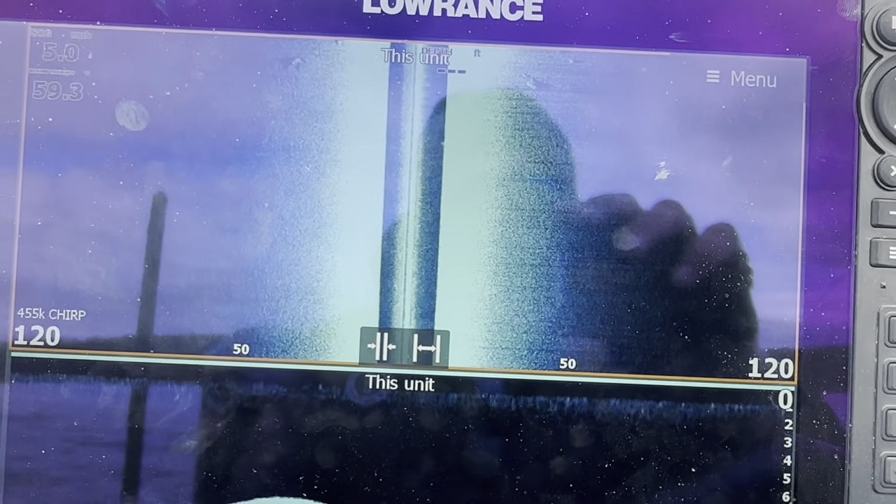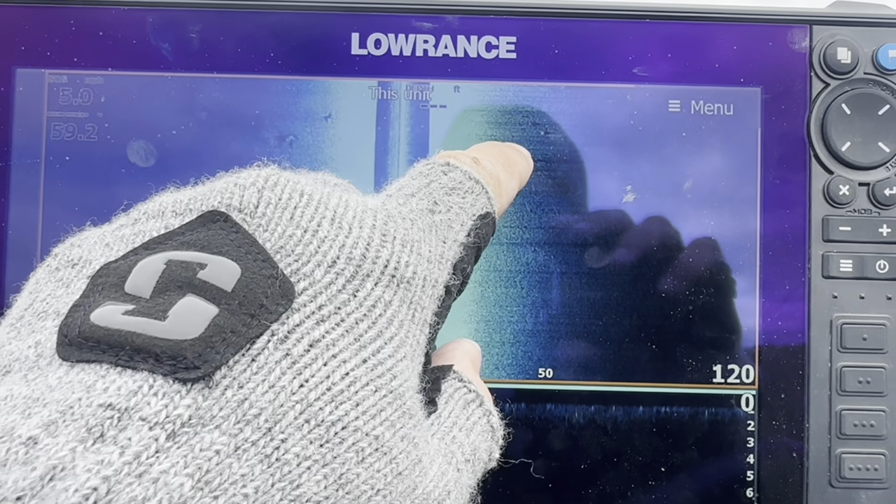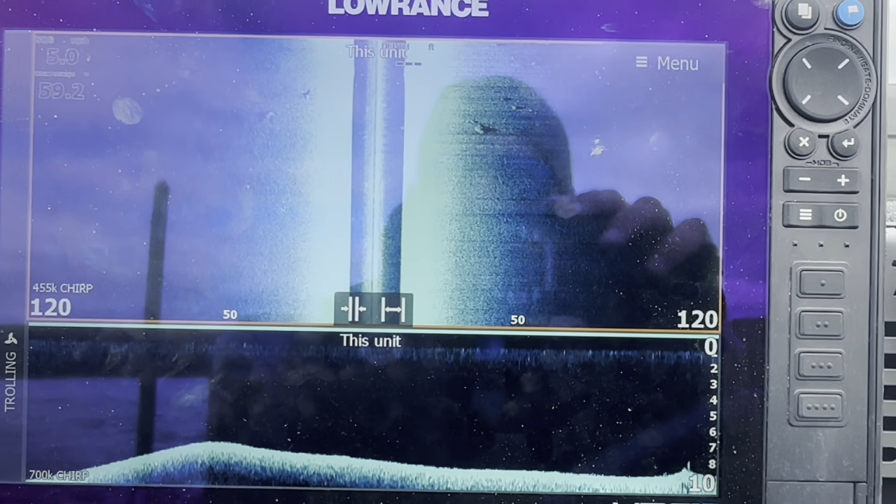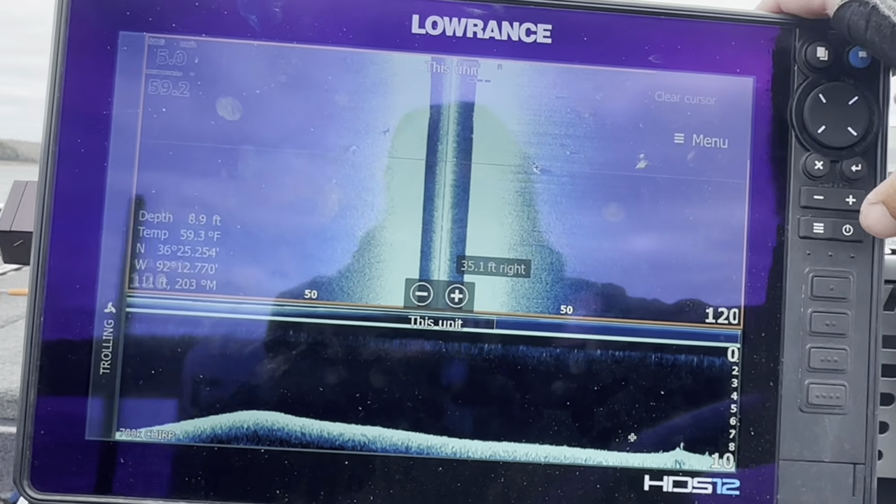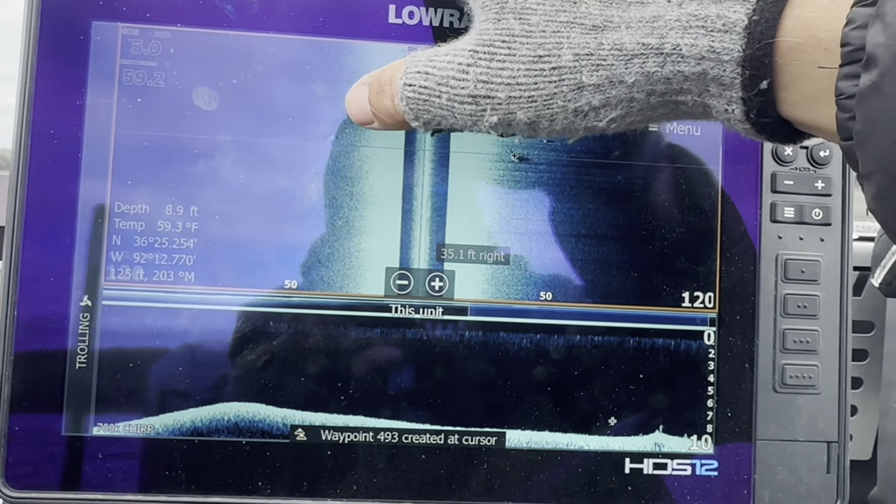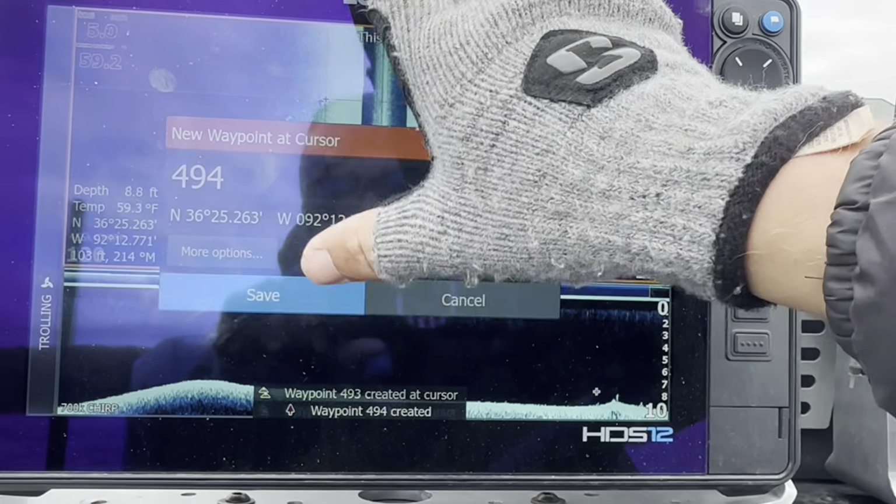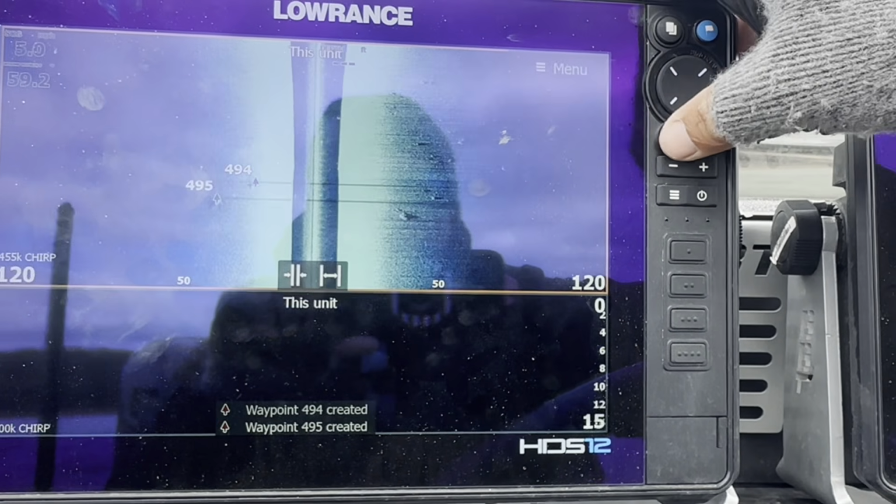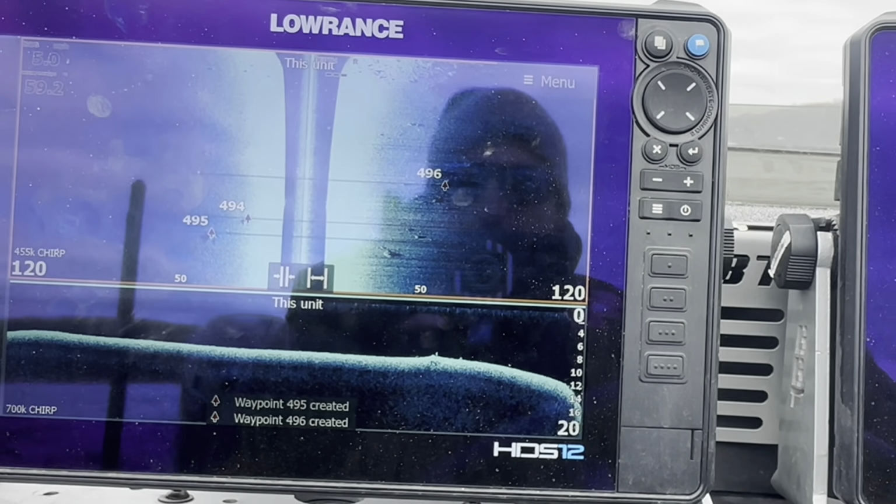Here we got a couple more pieces of structure coming up. Those look like old stumps. That one looks like a boulder. Could be something that they would key in on. Mark that one, that one, that one. And once I get enough of them marked right in that general area, then I know.